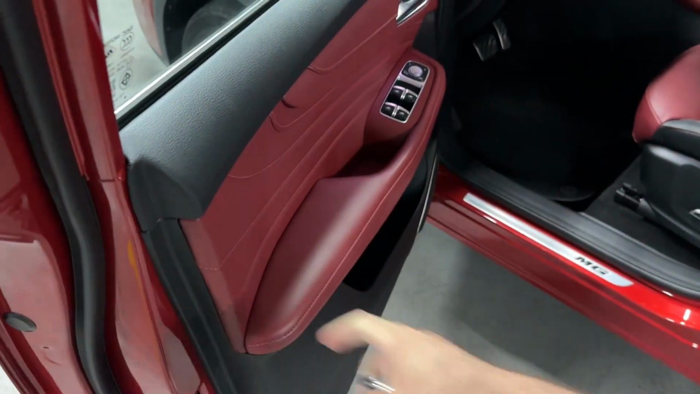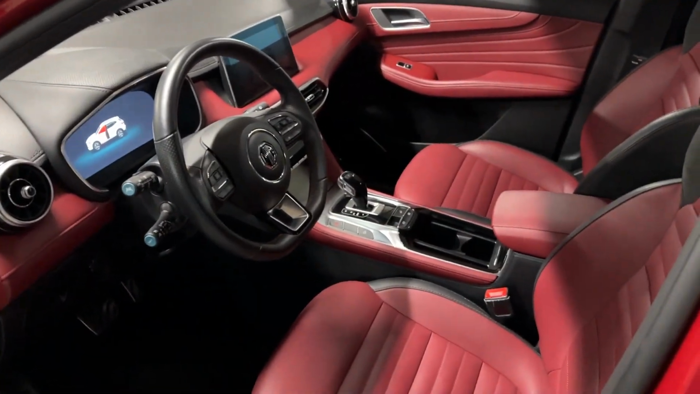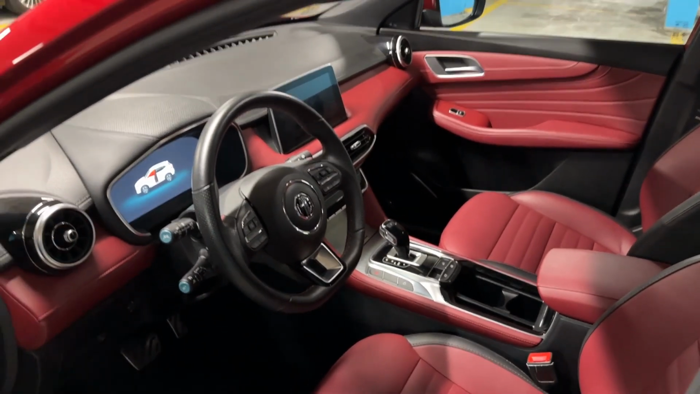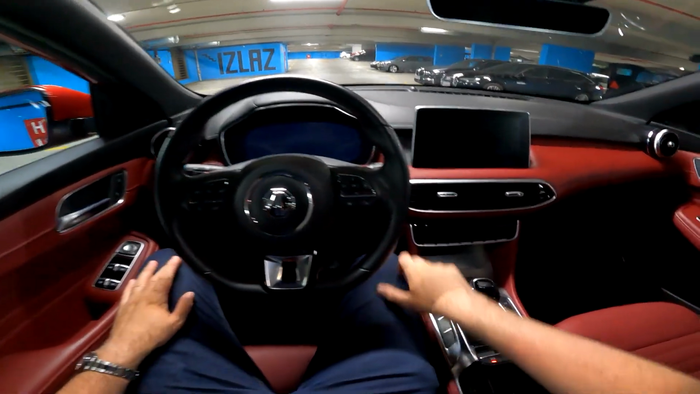And look at this, look at the interior. So this car has also got the style package, which gives you the red details throughout the whole interior, and it really looks gorgeous, makes it stand out so much. But now let's see it from driver's perspective. Alright, and we are ready to go.